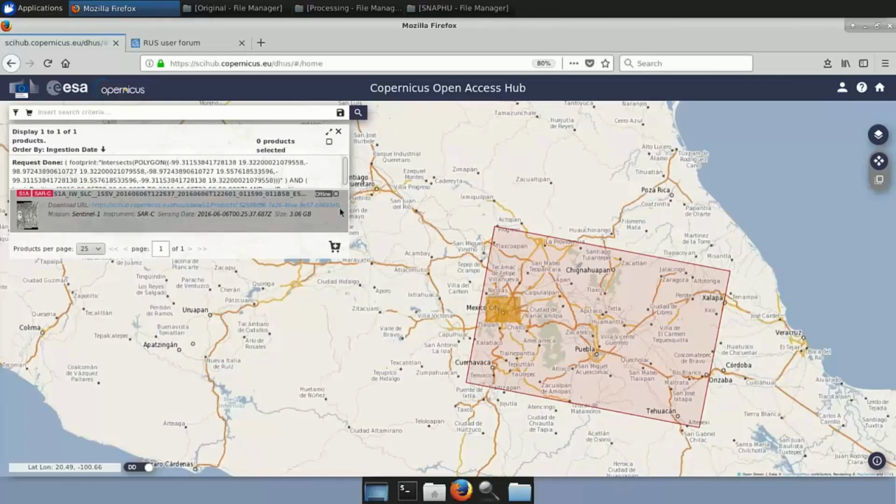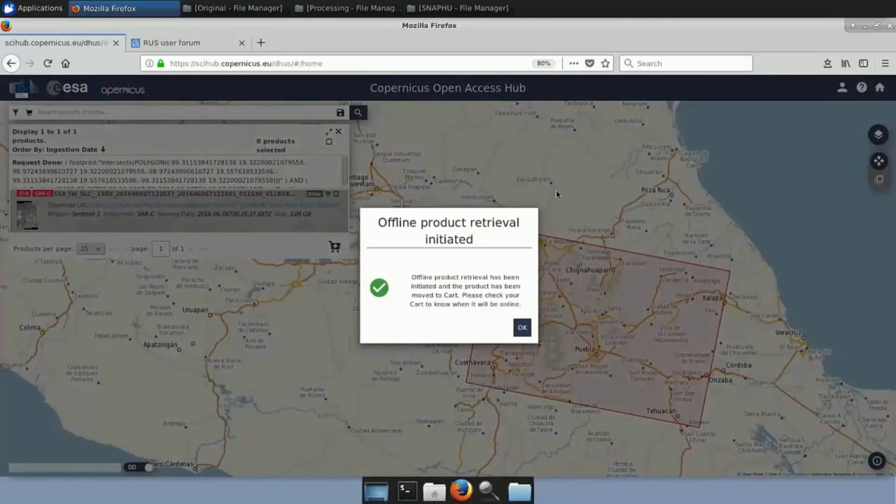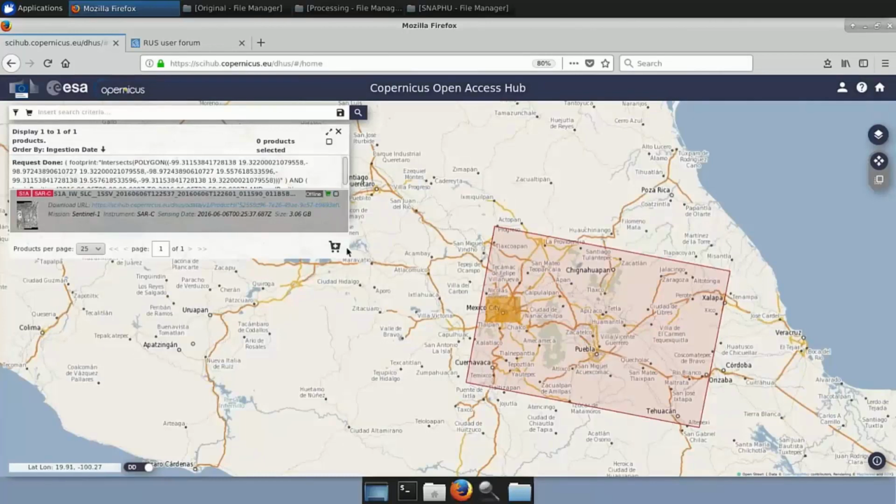So the way to download it is to make it online. Once you click here and you try to download it, you receive this message, offline product retrieval initiated, and in a few minutes it is available. And then it remains online for 4 days so that other people can also download it. Just to let you know that with your account, you cannot request for more than one product every 30 minutes. So in this case, okay, we just click OK. It goes immediately in the cart.